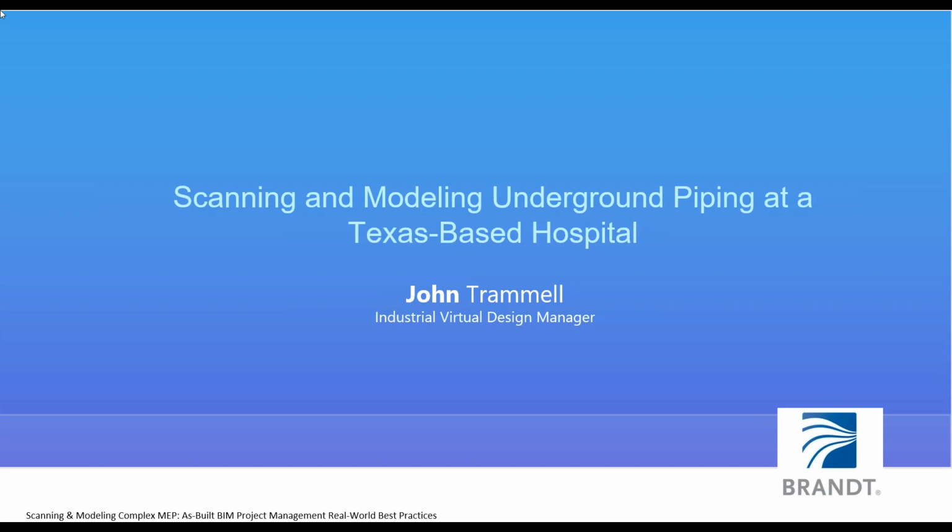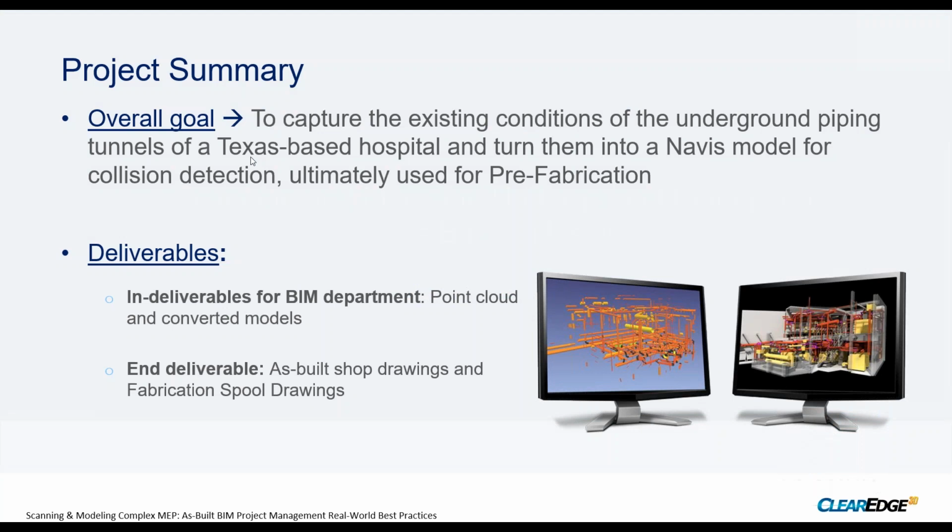So my project was scanning and modeling underground piping at a hospital here in Texas. This project was kind of unique because they're doing a renovation of the hospital. What that meant for us is that they're going to add some Starbucks, and a bunch of bowling alleys and things of this nature, but they were going to need to require us to tap into their existing utilities. The problem for us is these pipe tunnels were absolutely old.